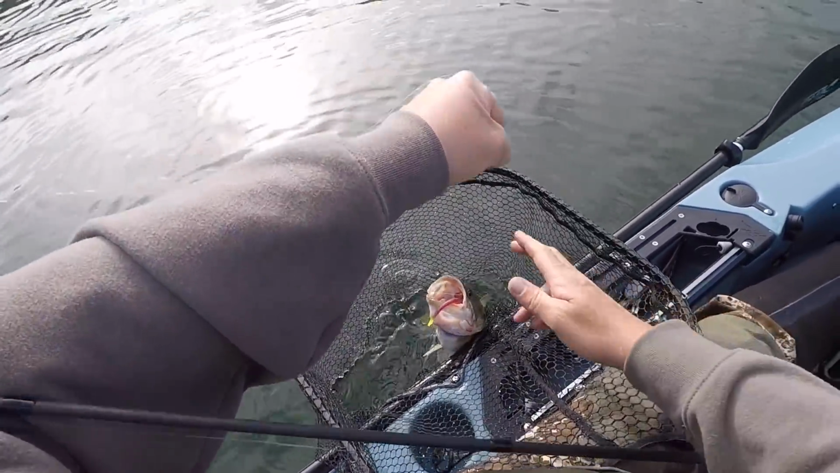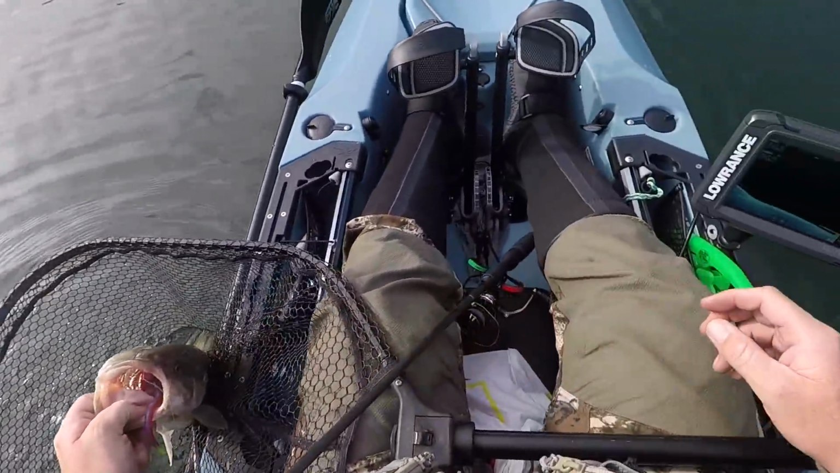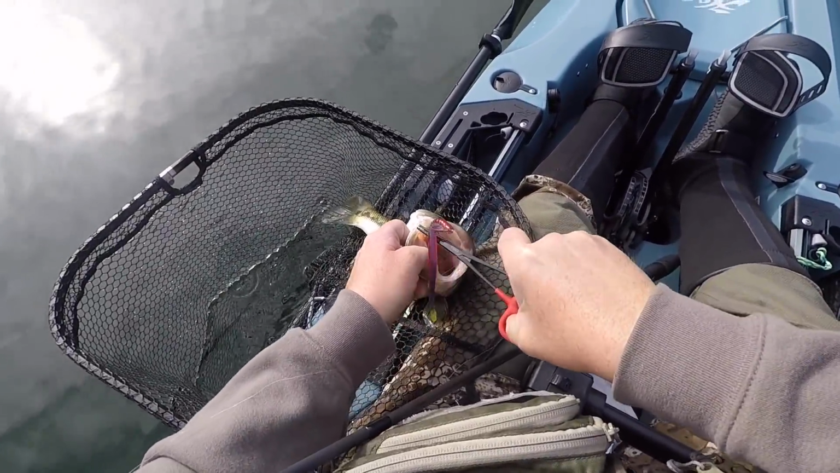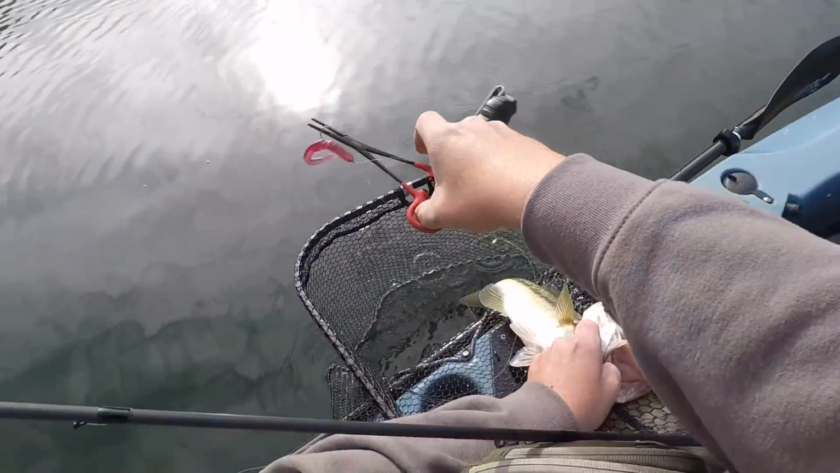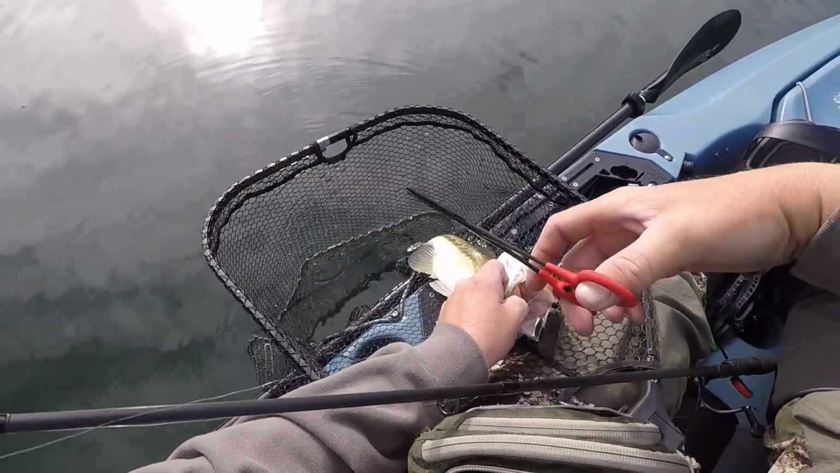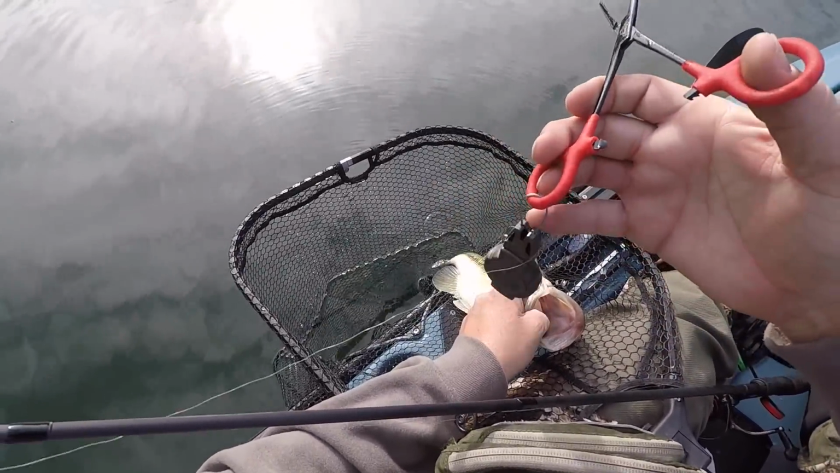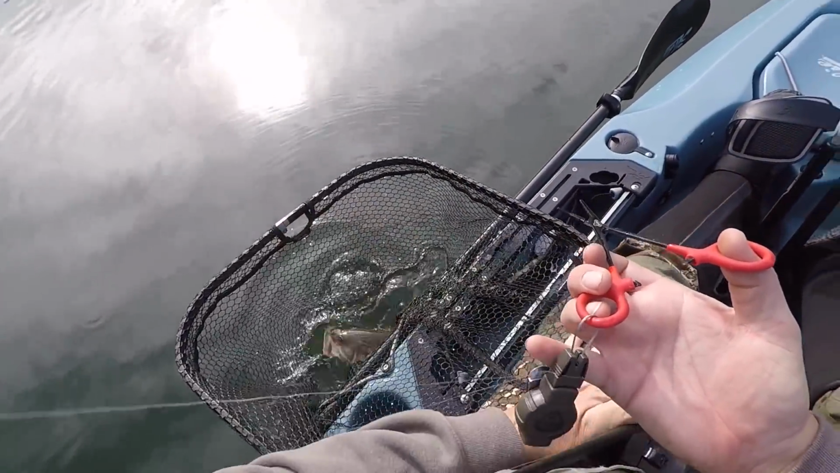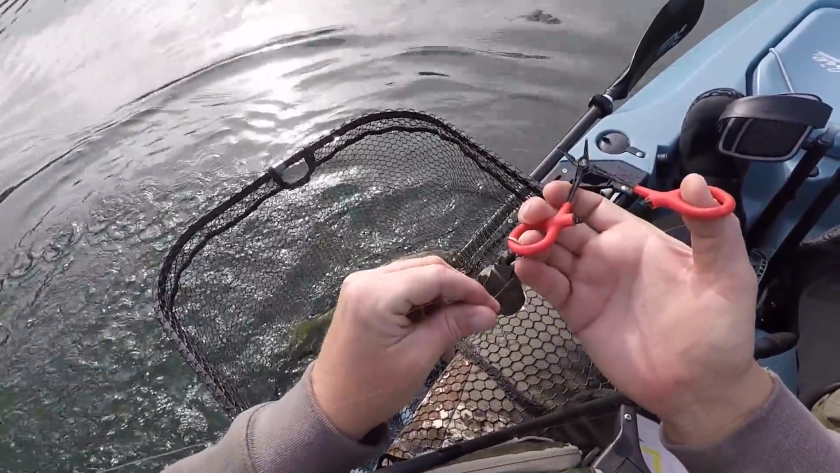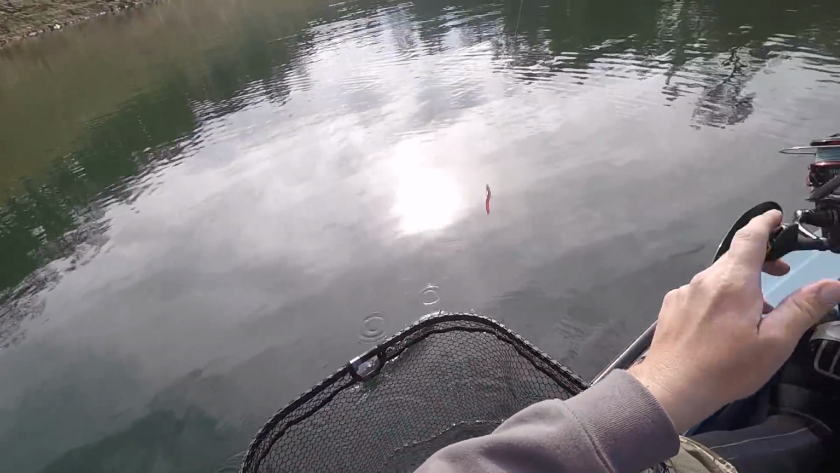Look at this fat guy. Gosh, he's probably 3.5 pounds. That is not a bad fish at all.